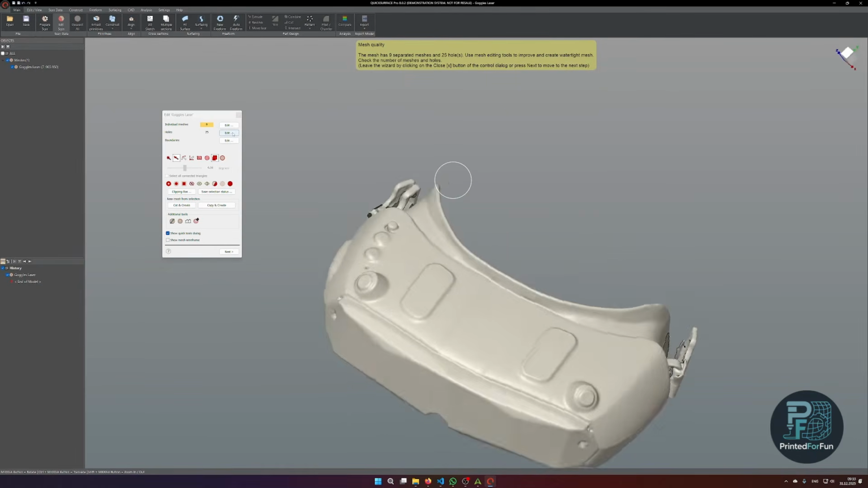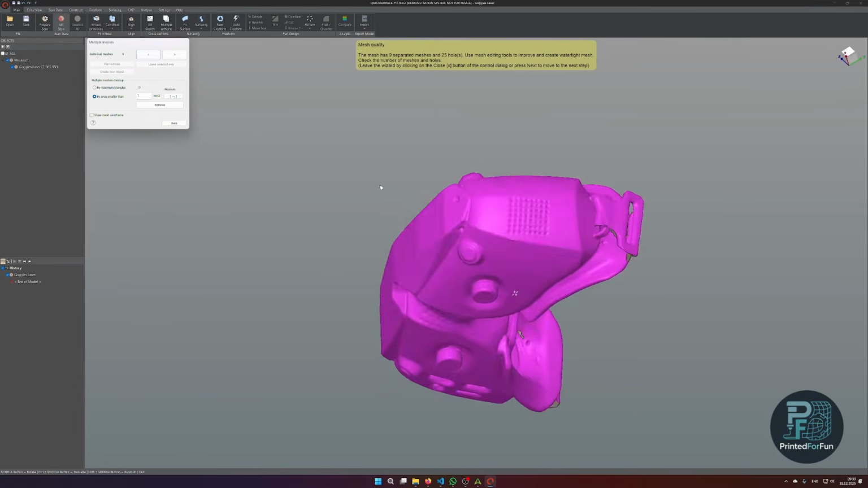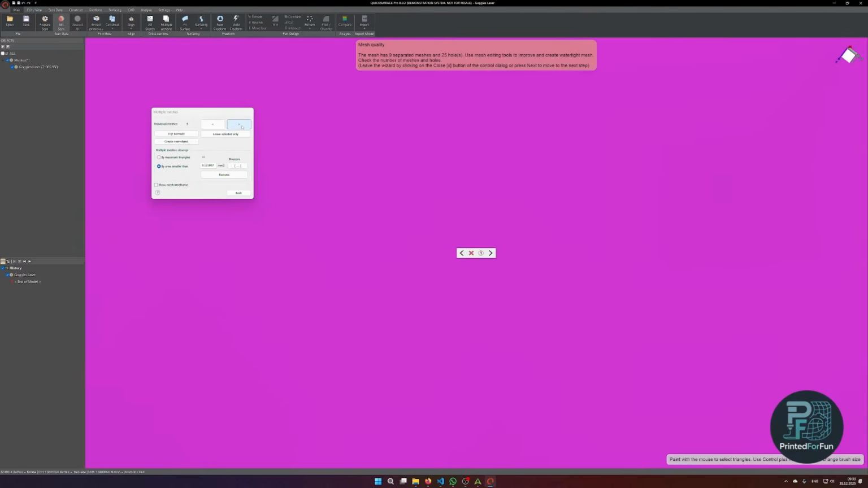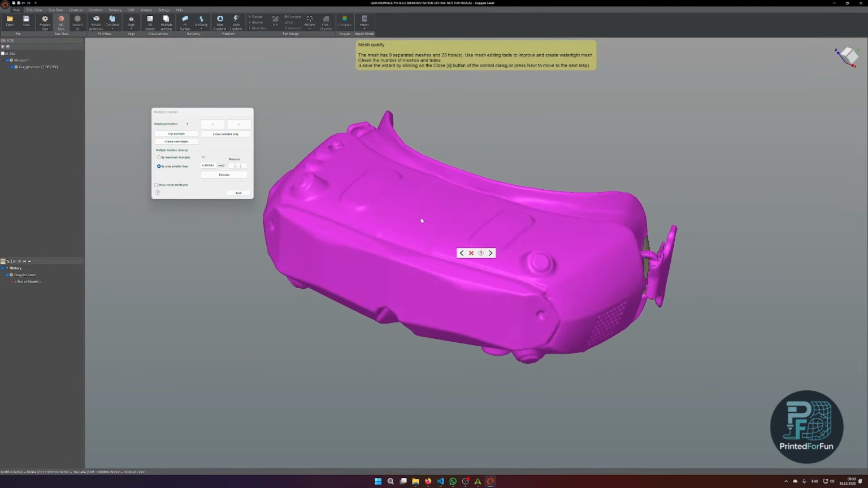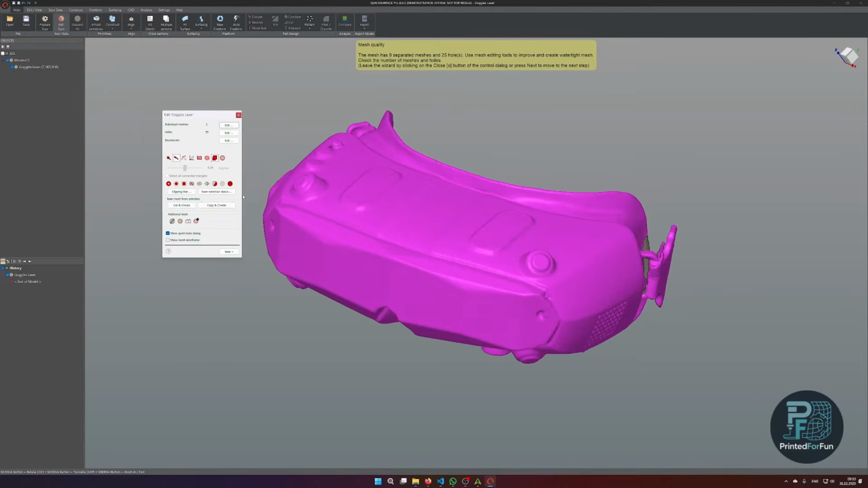Then the next part is deleting small meshes. So let's have a look at it. Okay, it seems like we have one main mesh and several other very small meshes you don't even see, especially here around the vents. So I can just click on my main mesh and select it as the only mesh that will remain.